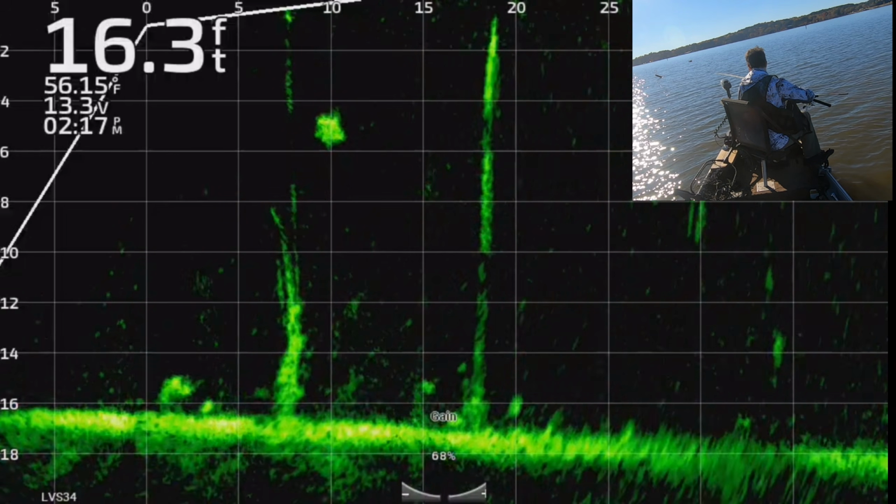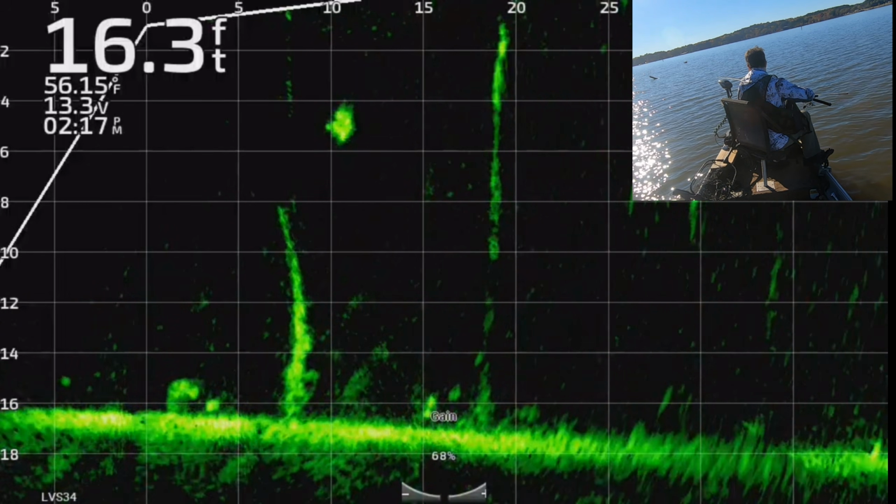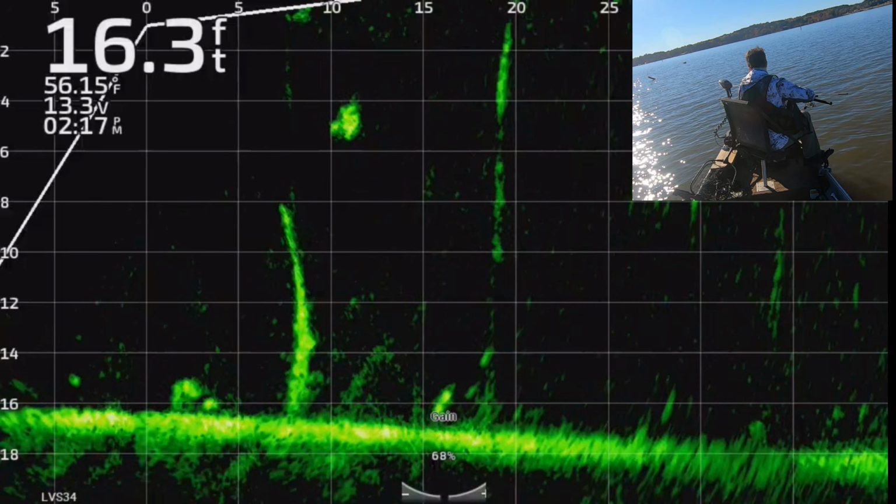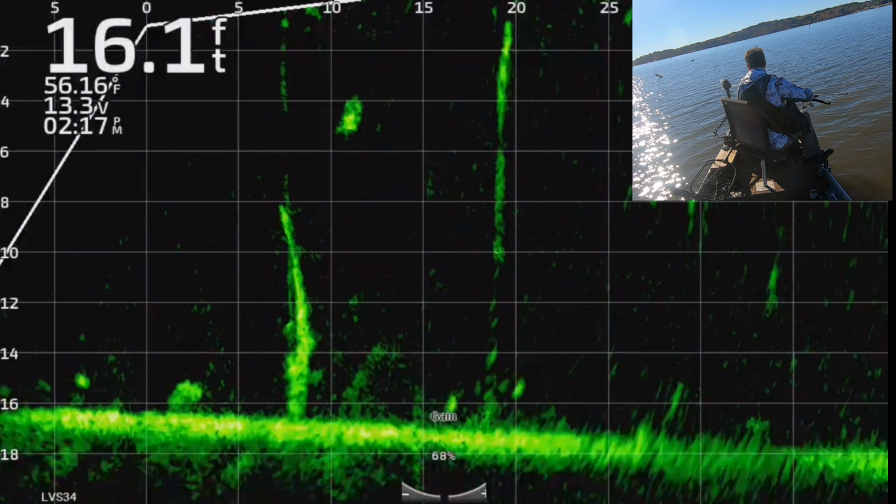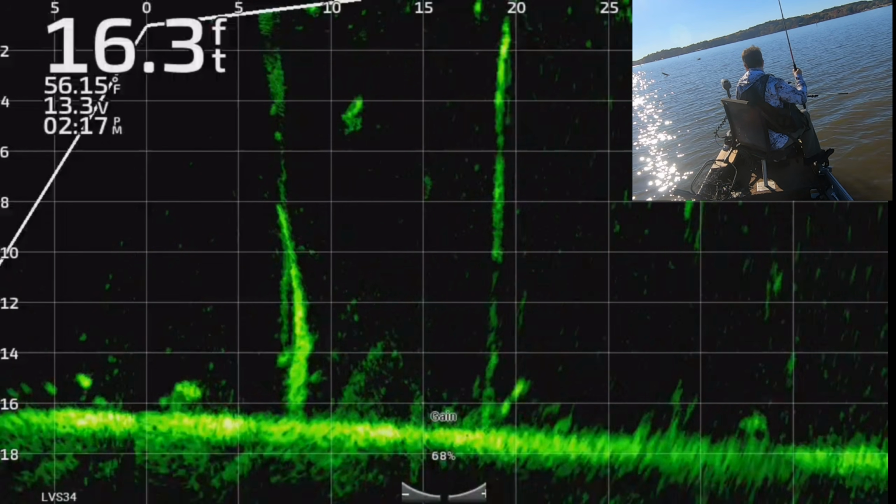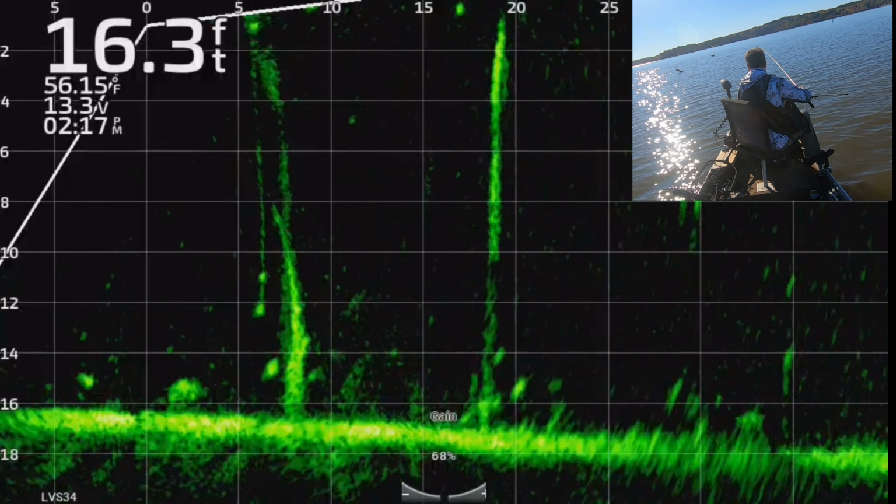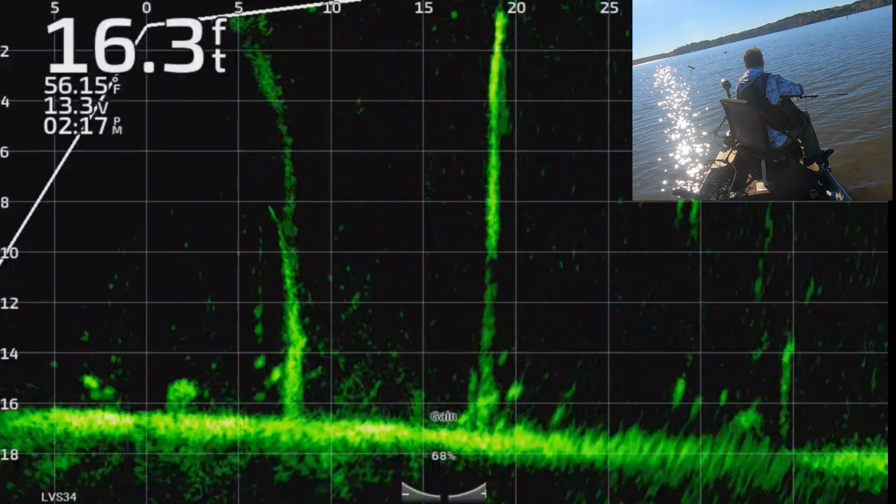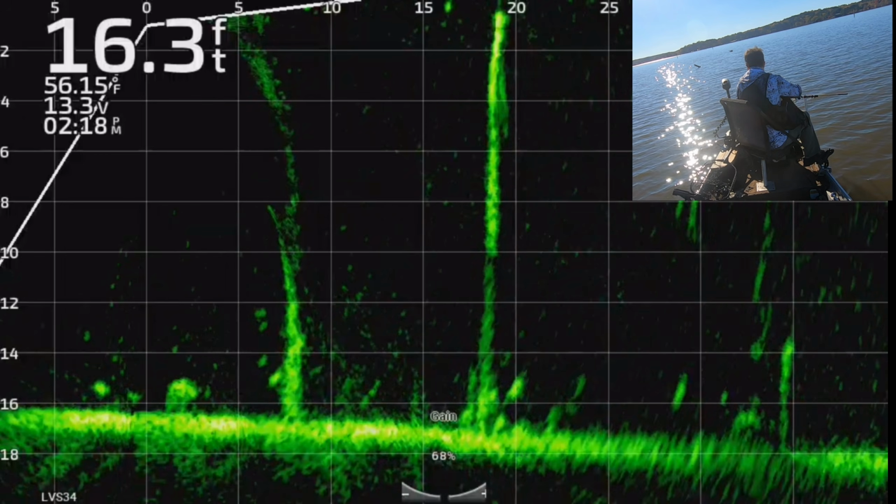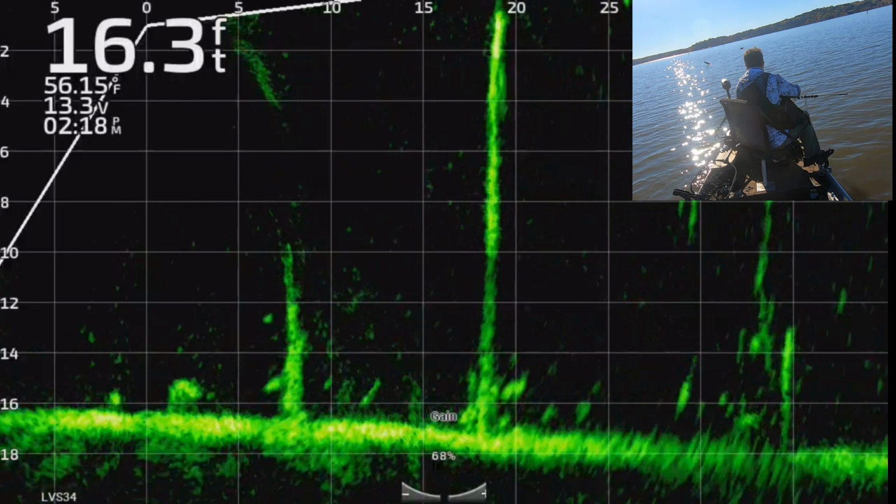See these slightly brighter spots on there, just slightly. I lost sight of my jig. There he is. Oh, we missed him. Now he doesn't want anything to do with it. He knows something's wrong. He may have pulled the tail off.